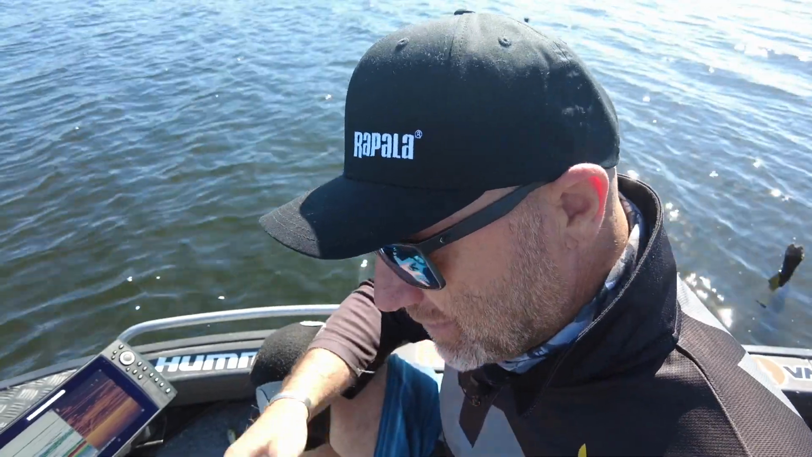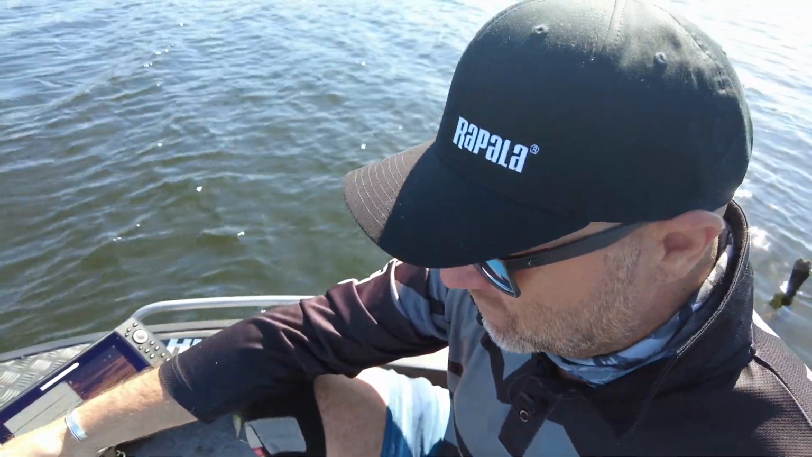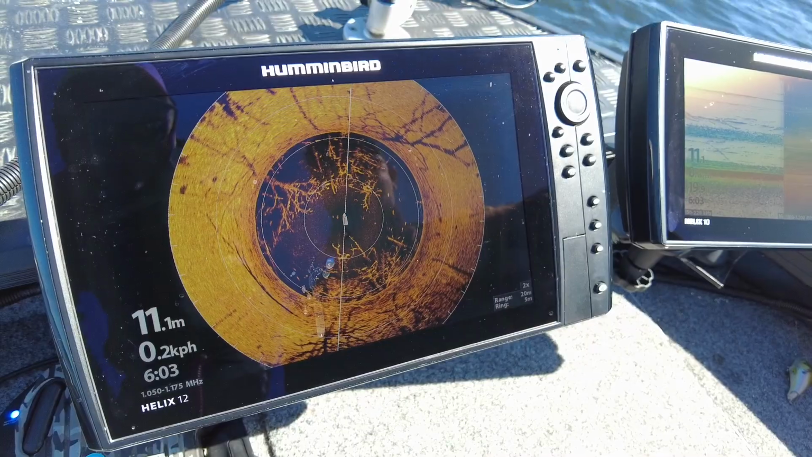So again, 360 for me is going to be a key to finding fish and locating where they are in the trees. And as I said, each time the thing spins around, you'll notice they're in different sections all the time.